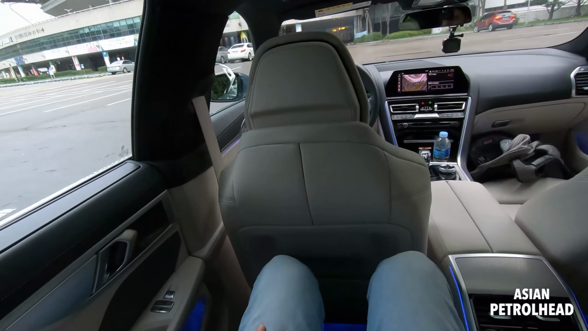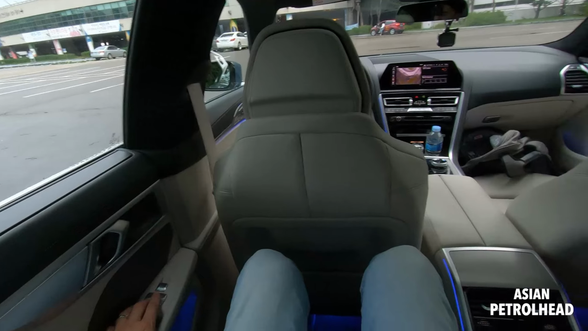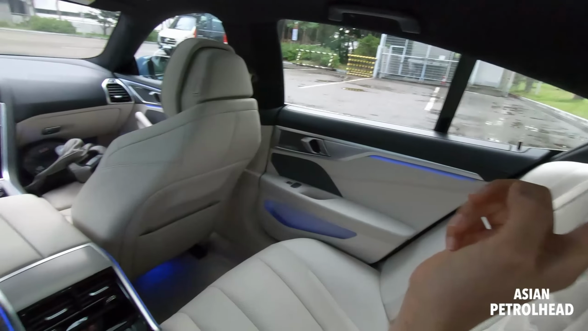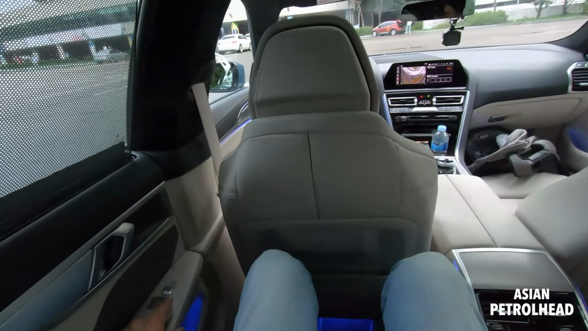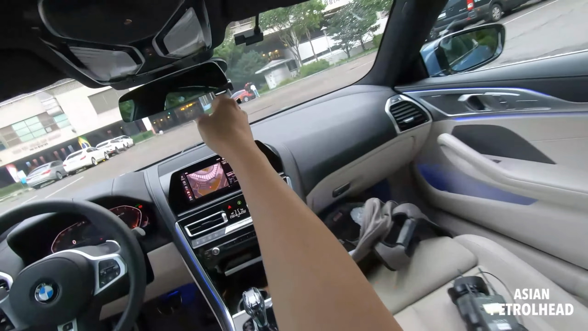The second row seat folds in a bit. We have a Harman Kardon sound system. It sounds very lovely. We have some switches here. That's for the rear window, rear sunshade. If you push it, keep on pushing, all 3 come down at once, and you can just simply do that for the left side, right side, and for the top. So it's actually got a dual roof on the top. I don't know why they made it a dual roof, but you can actually do that.